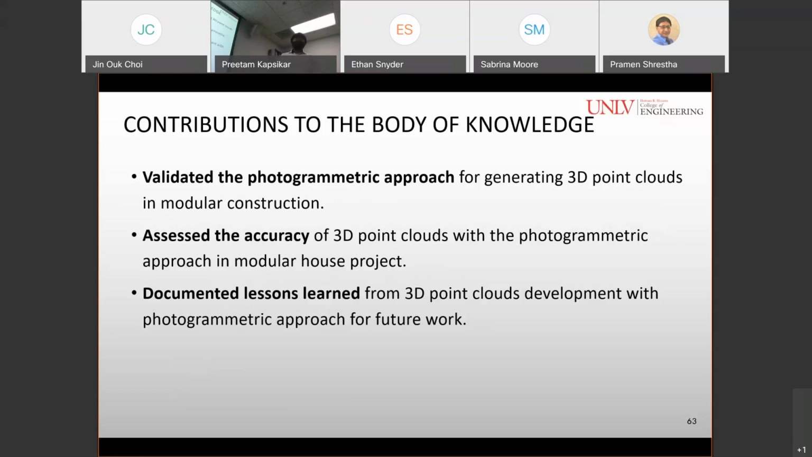And the contributions of this study to the body of knowledge are we validated the photogrammetric approach for generating 3D point clouds in modular construction. We also assessed the accuracy of 3D point clouds with the photogrammetric approach in modular house project. We also documented lessons learned from 3D point clouds development with photogrammetric approach for future work.